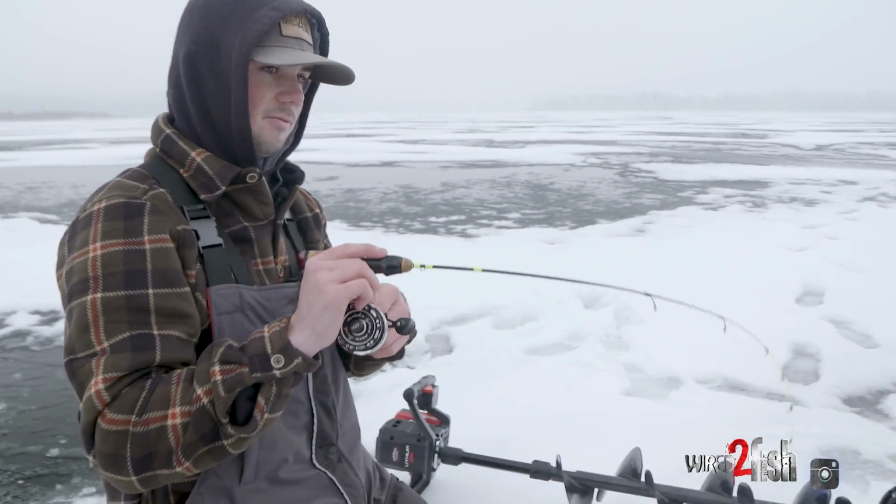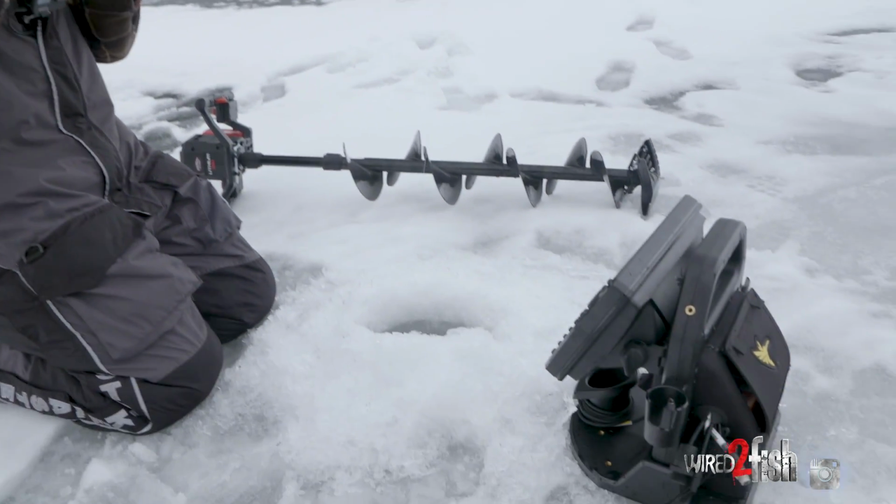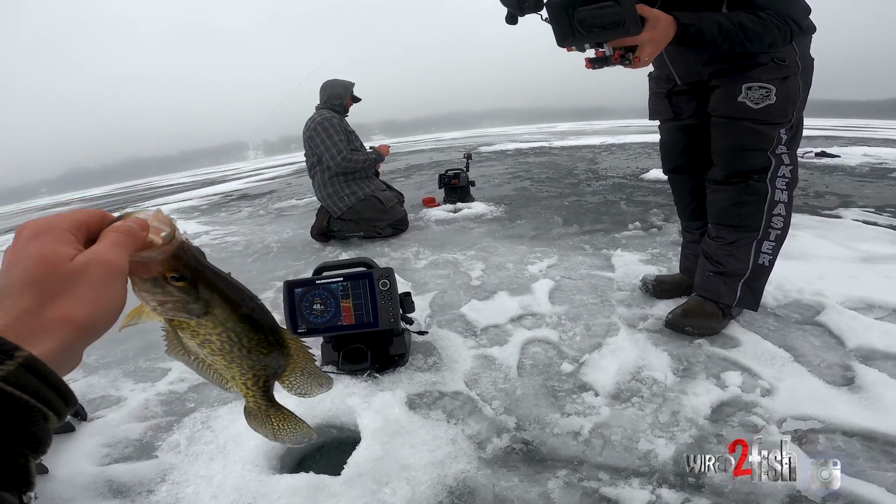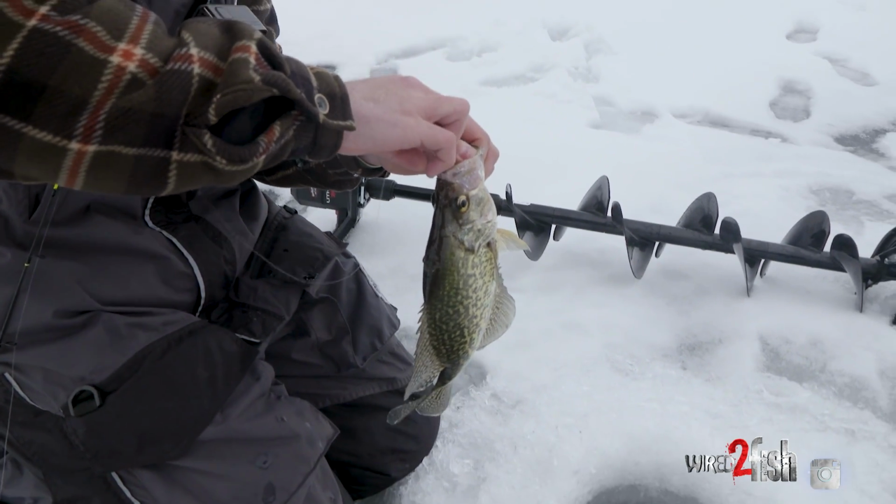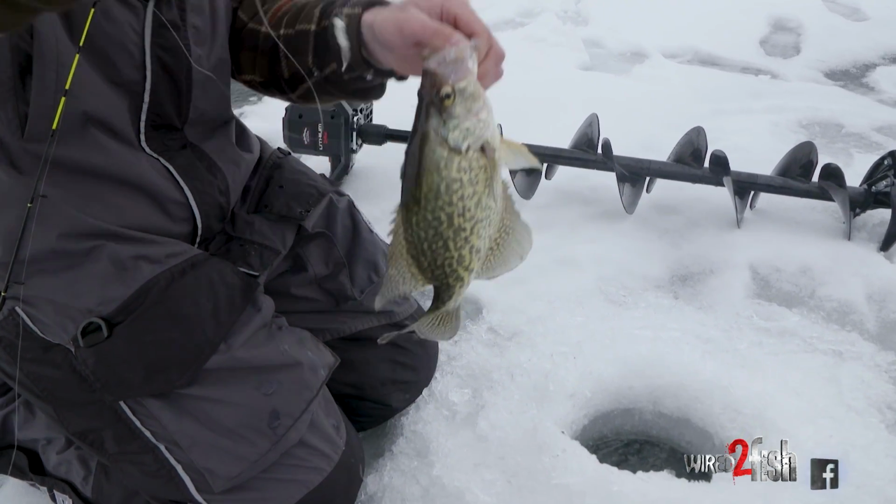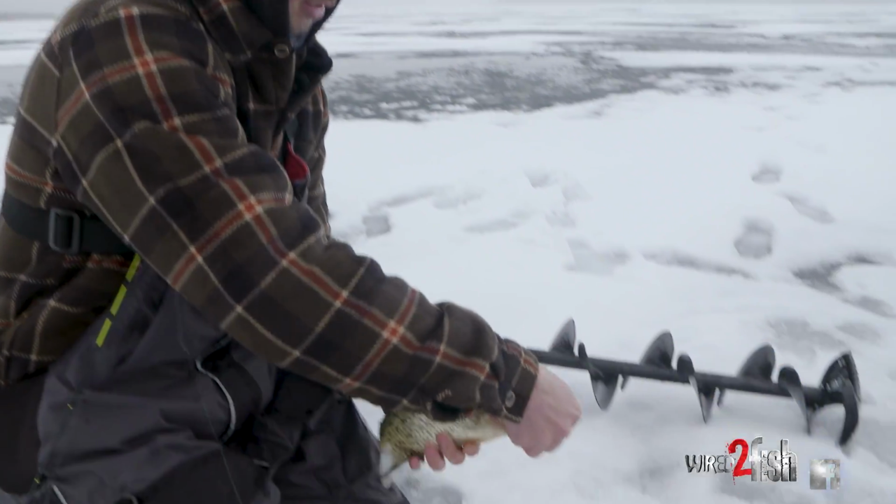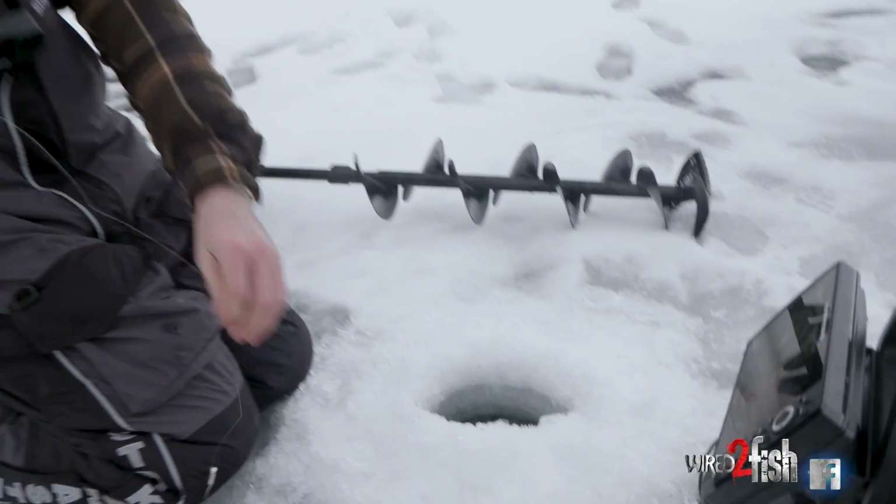We're in fairly deep water, around 30 feet or so, just to try to avoid barotrauma if there is any. Another cute one, nothing huge, but a good little fish. And I'm just using a little jig and a plastic, just a little grub imitator, nothing special, but dangling it down there. Cute little one. Good starter fish for me.